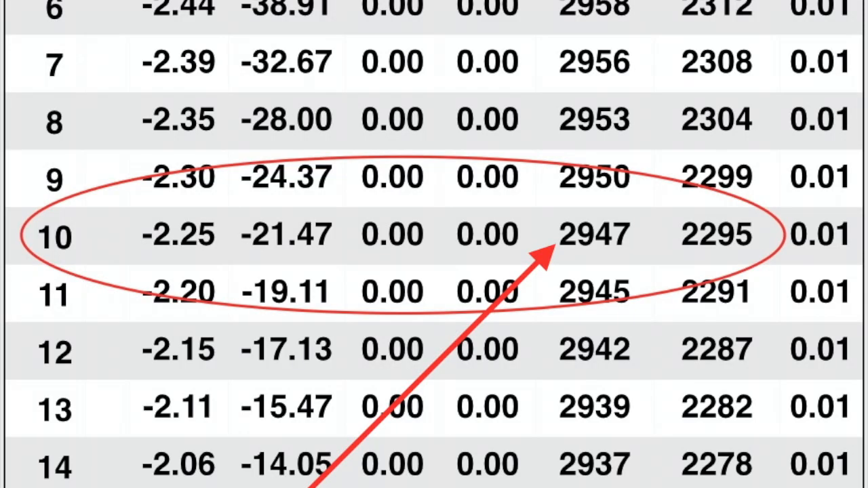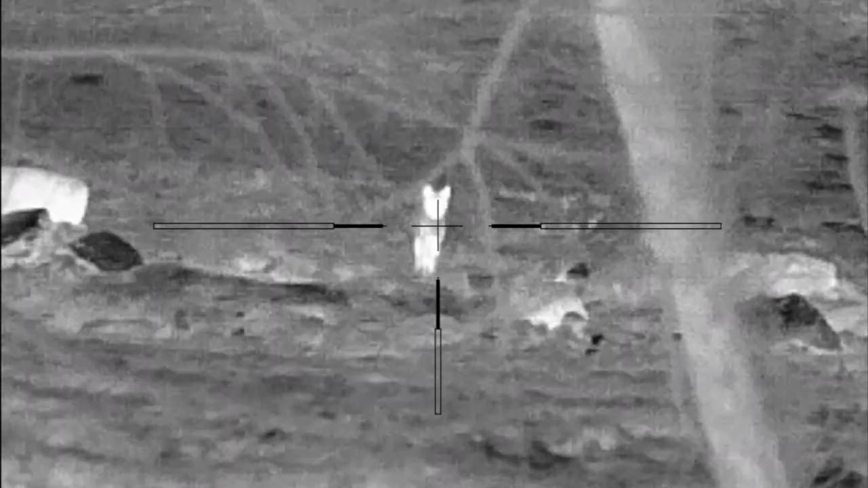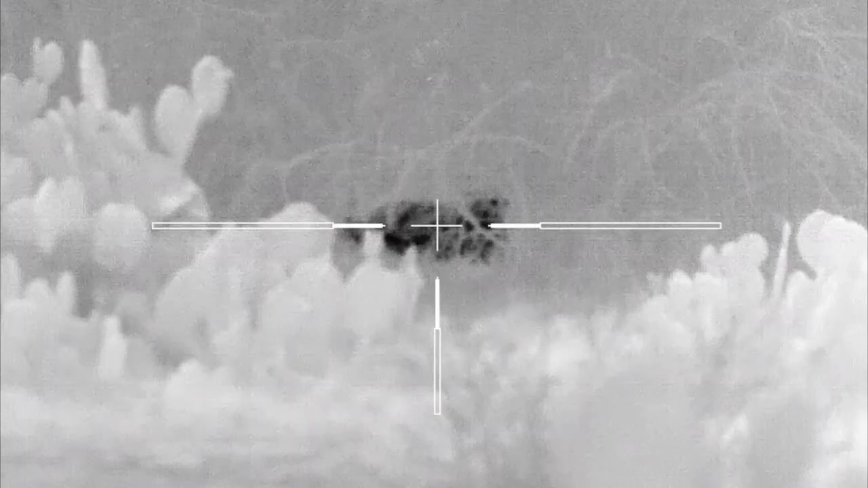This bullet at 10 yards hit this charging sow at 2,950 feet per second, literally erupting her midsection. I didn't realize it until now, but every shot I took tonight, the creatures kept on getting closer and closer, from 75 to 10 yards.